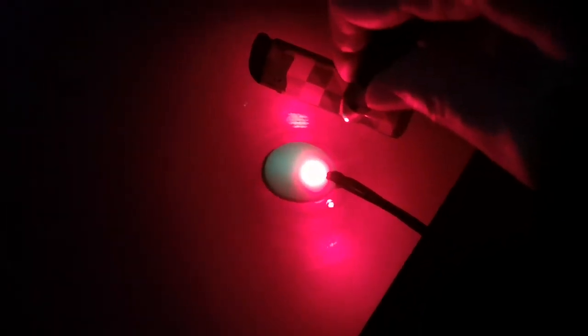What I really want to do is see if I can charge this Ye Ming Zhu stone with the red laser. Poor thing is being abused. It wasn't designed for this. But I wonder what will happen if it's able to absorb energy. Of course, the laser light is, although it looks bright, it's not that bright compared to a sunny day. There's a lot more power in sunlight than there is in this little laser pointer.